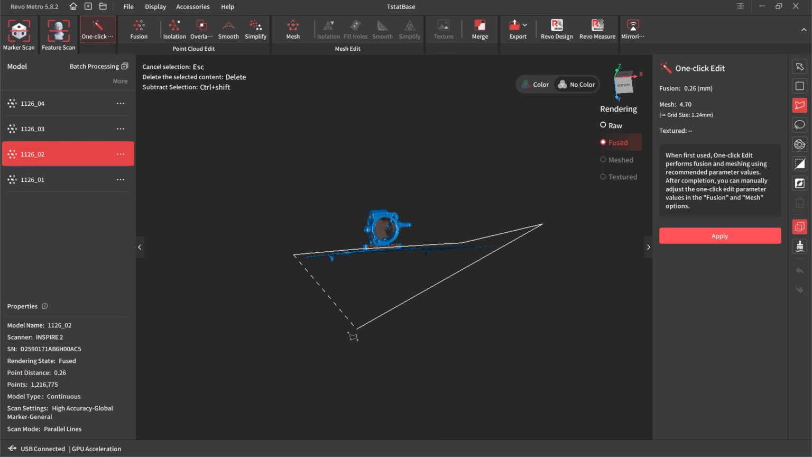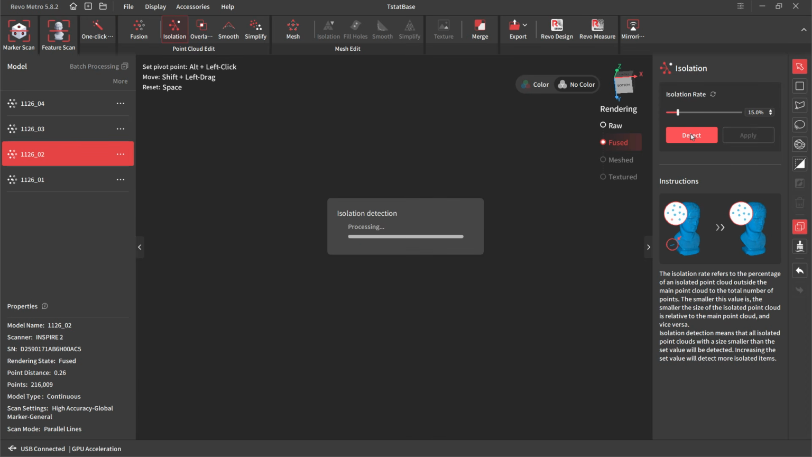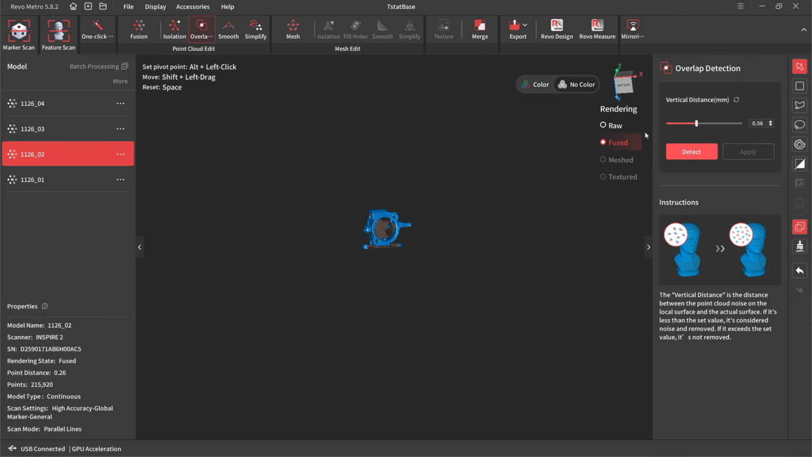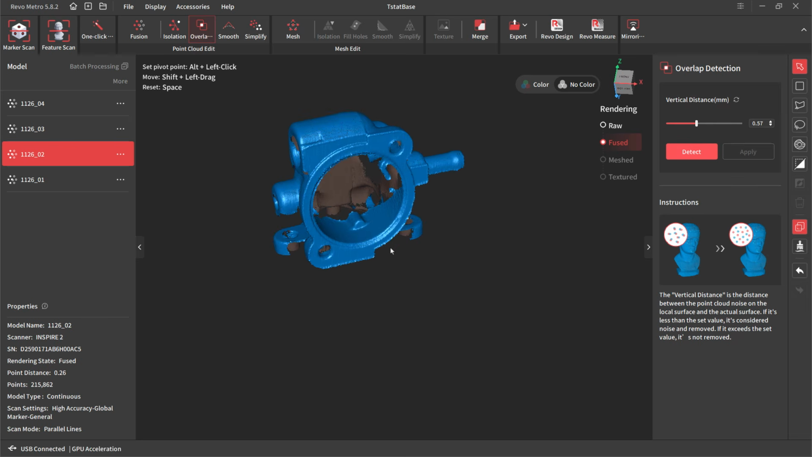And if you really want to, you can do the one-click option. The one-click option essentially goes through and does fusion at some sort of general number, overlap detection, smoothing, simplification, and then it goes into meshing with some general recommended numbers as well. I'm just using the defaults, and I'm kind of clicking OK and going through this quickly.